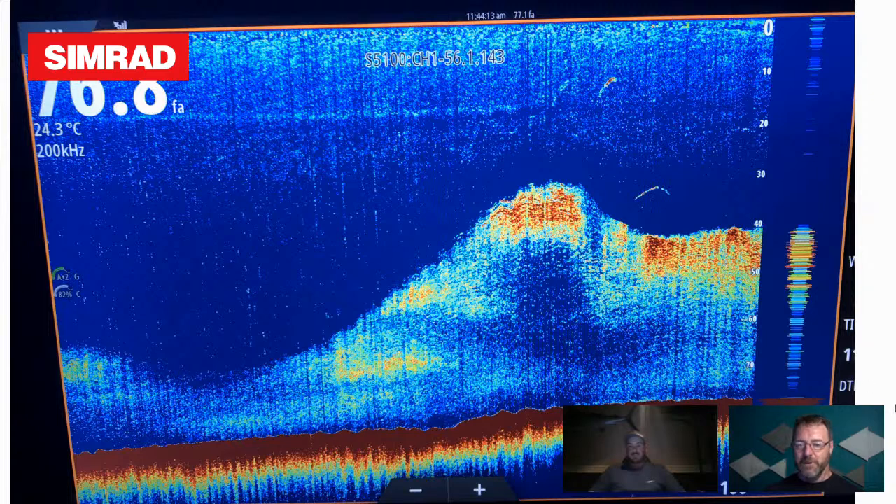And I'm noticing also the water temperature there, 24.3. What are the optimal water temperatures? I would say, depending what you're fishing for, like stripe marlin, probably anywhere from 21.5 to 26. But I would say the optimum would be around 22 to 23 for stripes, and then blacks probably a little bit warmer.